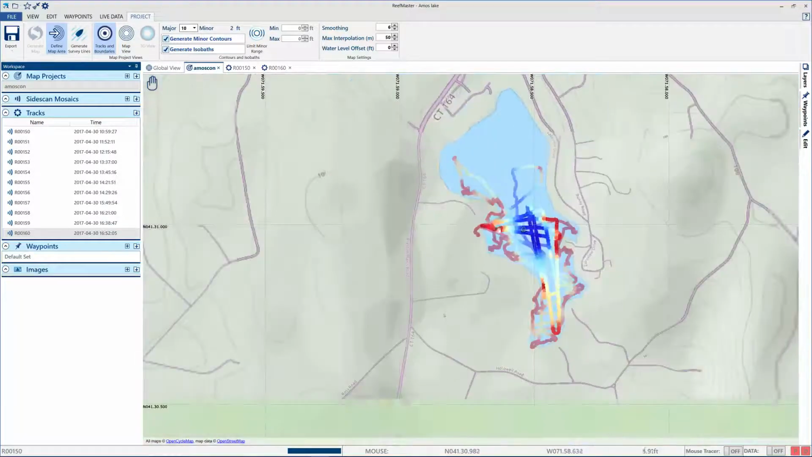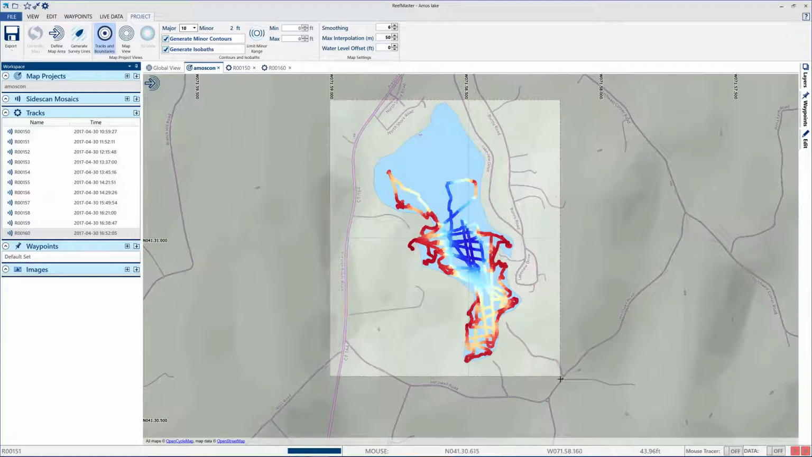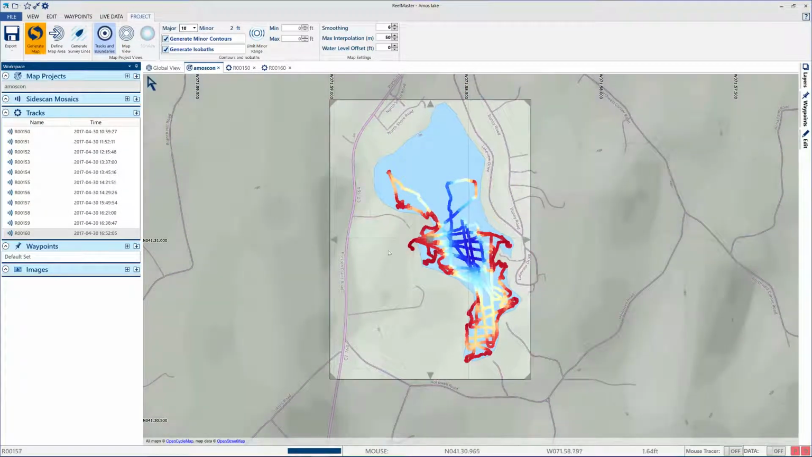map boundary. Let's go ahead and make the map boundary, define map area. Now, we talked about this in the last video. Don't make the map crazy big, but do have it encompass the lake.